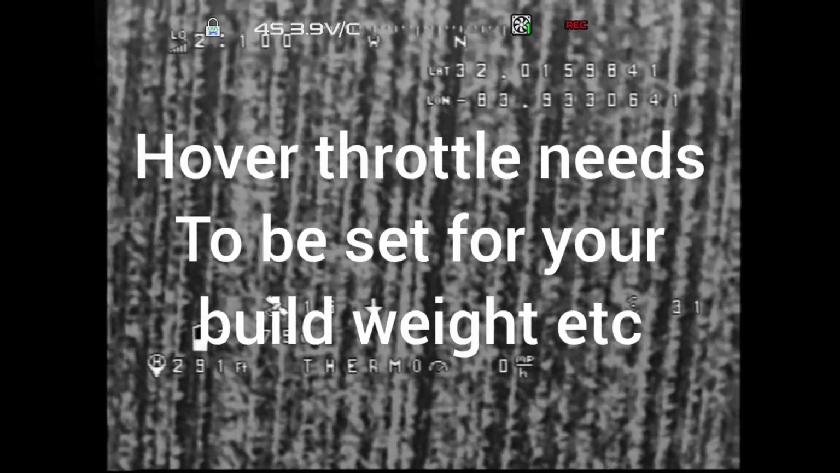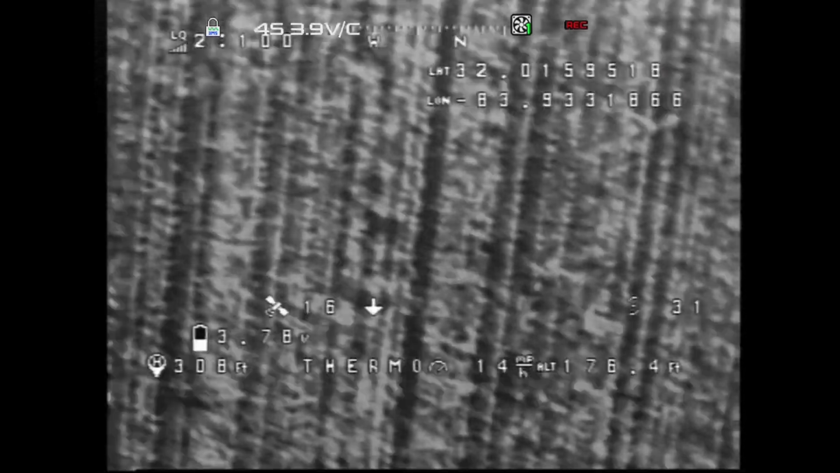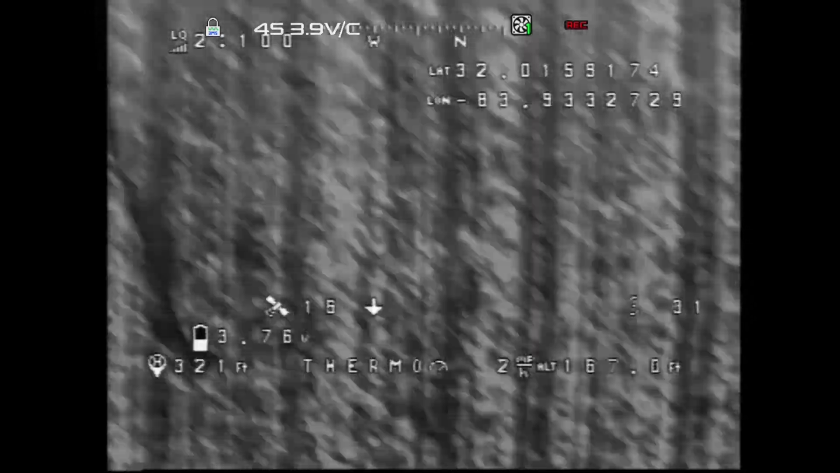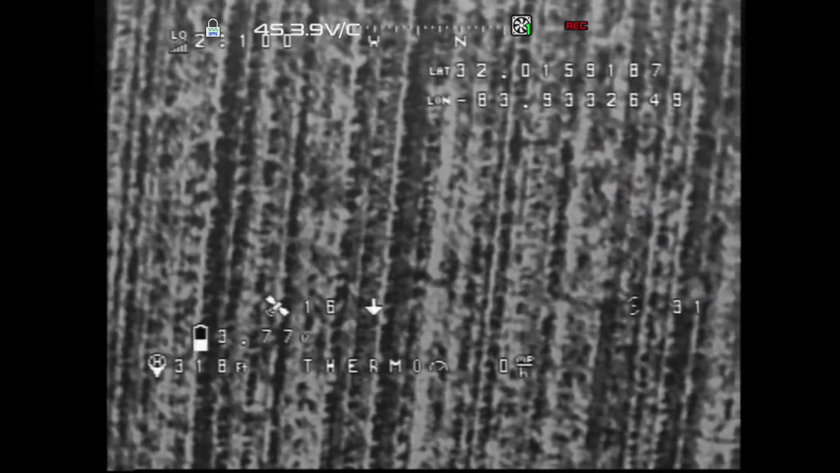I'm still dropping. Yeah, so center your sticks if you're gonna do your altitude and position hold. I want to move. See if I can move. 176, 175. So it's holding now.